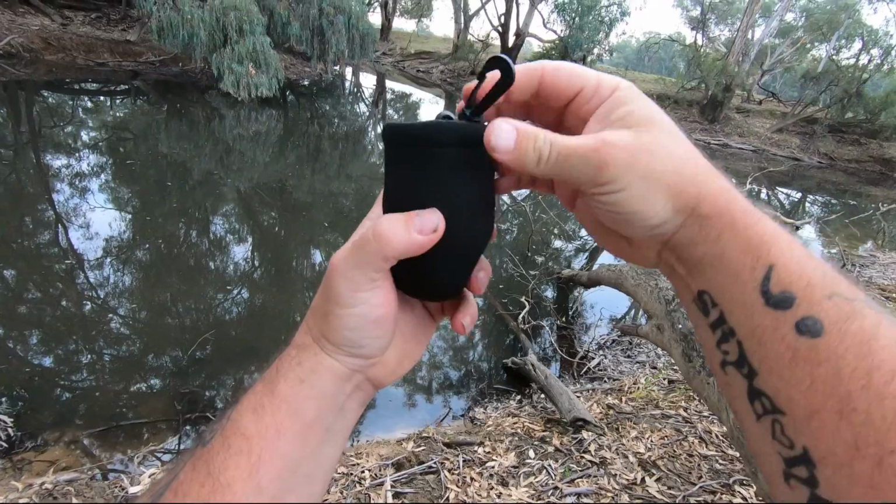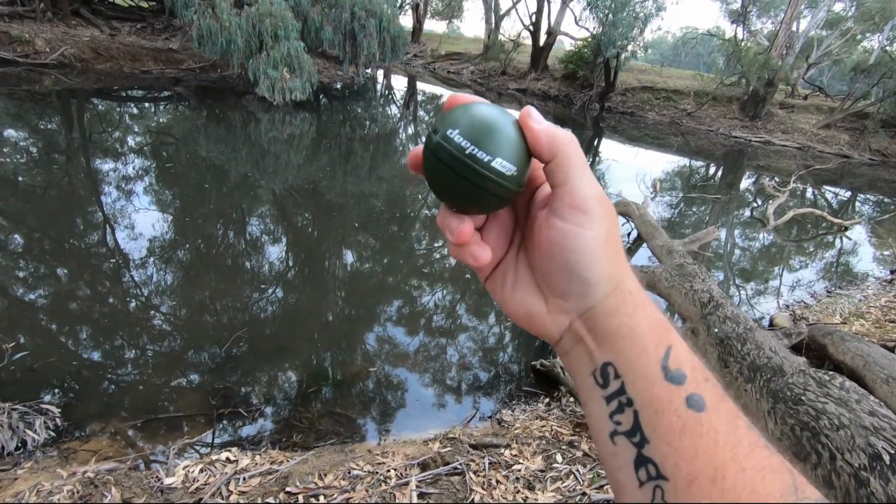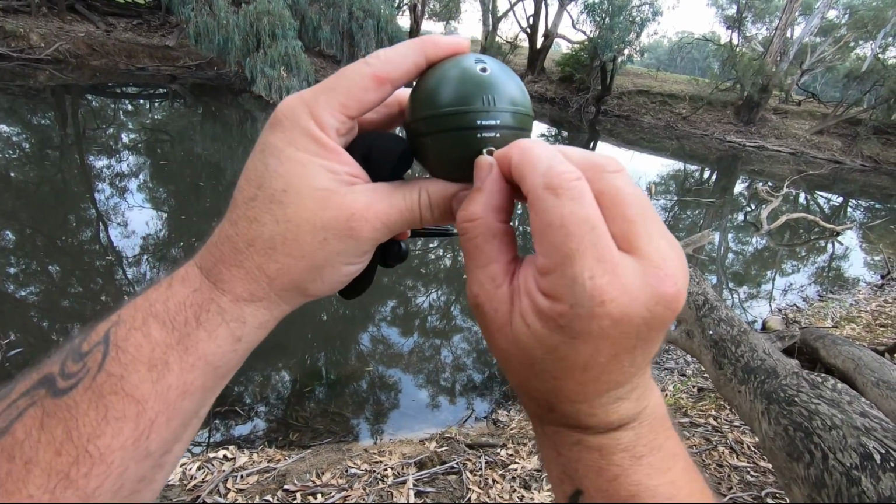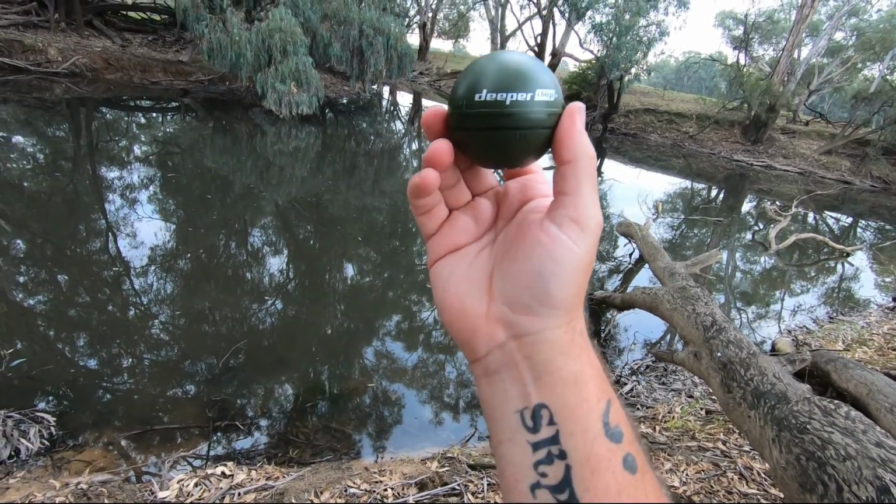First thing to do is to get my Deeper Chirp out of its Deeper pouch. They have a little pouch with a little clip that you can carry on your belt. There is my Deeper Chirp. It's a military green colour. You'll see at the back here it's got little arrows, the same as the Deeper Pro Plus, that line up. That's lined up, my anchor's tight, little toe point. It's ready to go. Let's try it out and have a look.